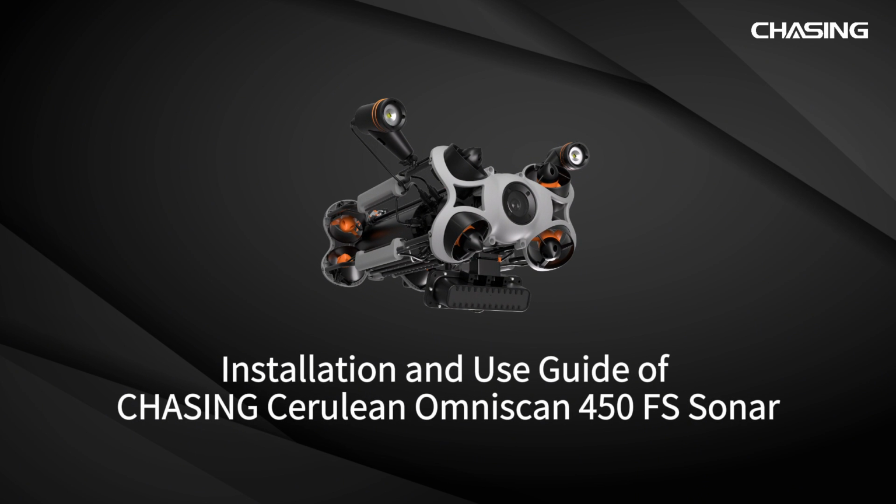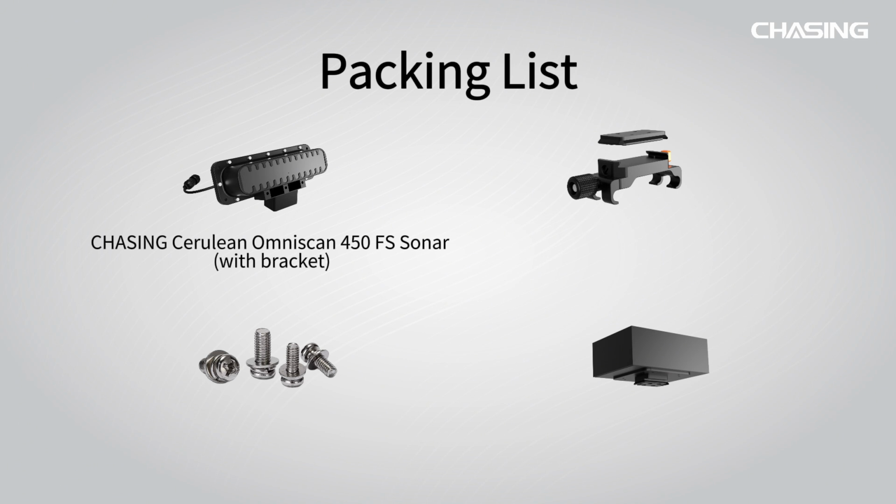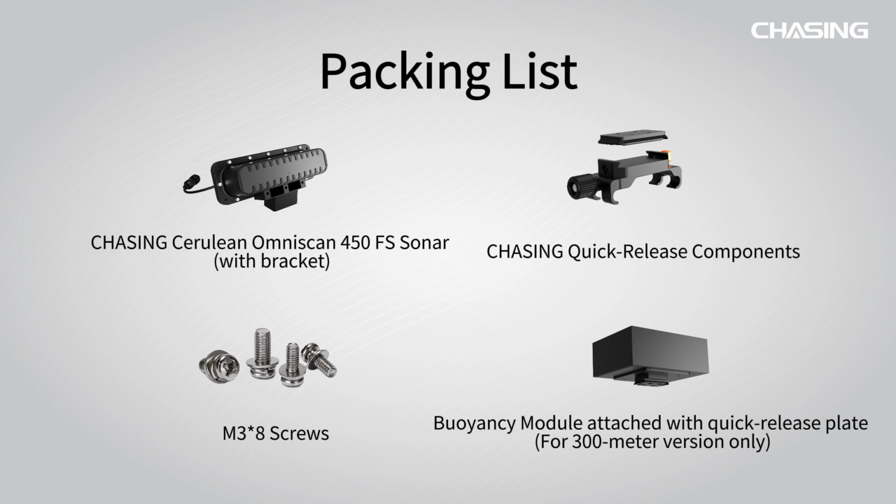Welcome to watching the installation and use guide of Chasing Cerulean Omniscan 450 FS sonar. The package contains Chasing Omniscan 450 FS sonar, Chasing quick release components, M3x8 screws. The 300-meter version also includes a buoyancy module.